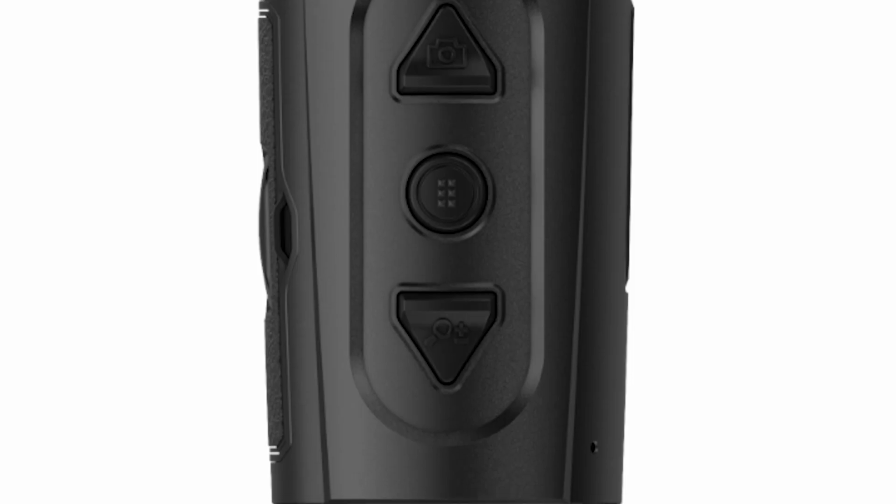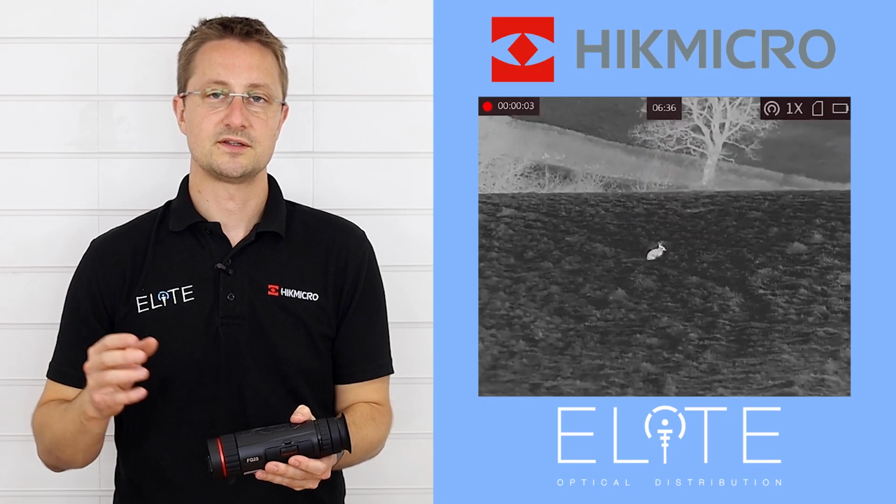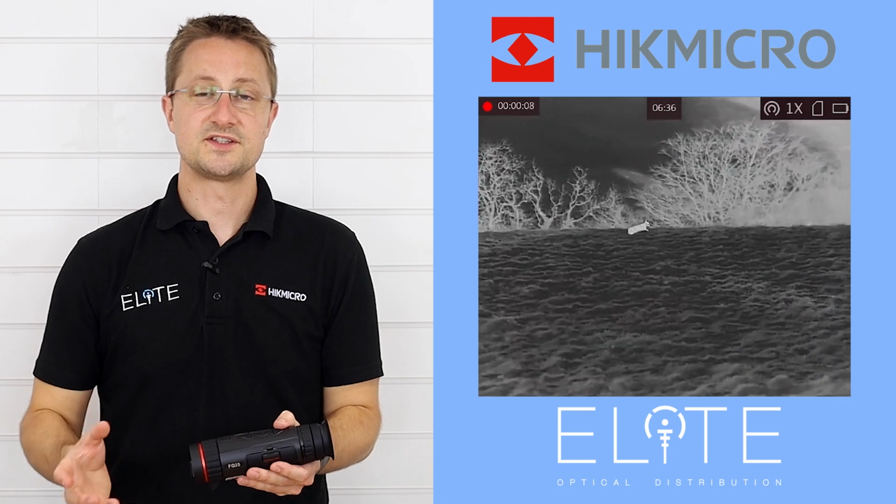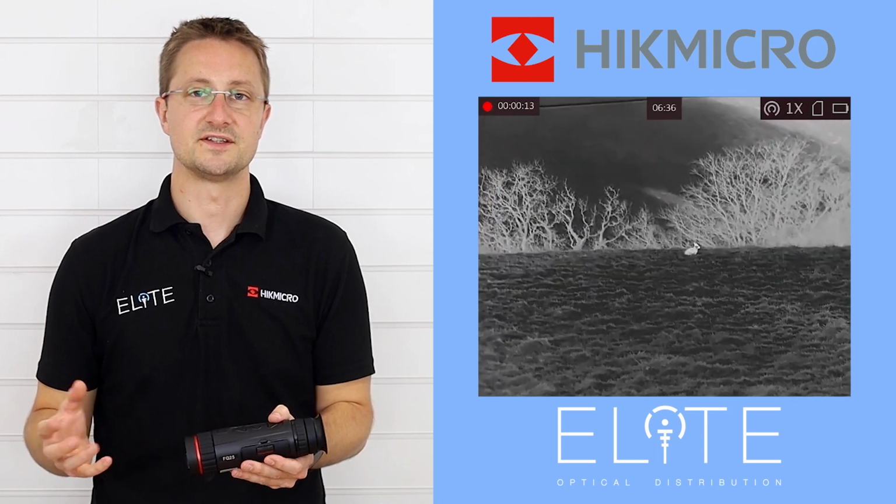Coming back again, we've got the magnification button. You press this and it increases the digital magnification in steps, and it goes 1, 2, 4 times mag, and then back to 1. That's just applying digital magnification to the image. So you'll see it start to pixelate, especially as you get to 4 times magnification.